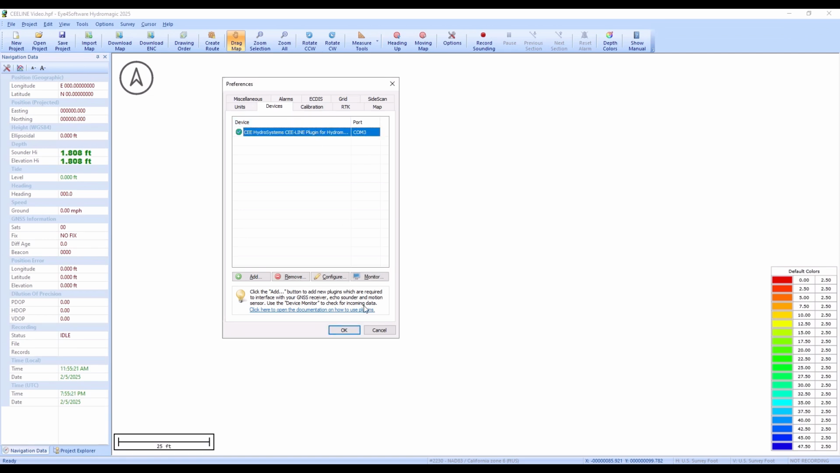So now we have our plugin working with Hydromagic and the C-line outputting the echogram. You'll see here actually that the depth has increased to 1.8, and that is because now the draft has been incorporated in the output from the C-line.